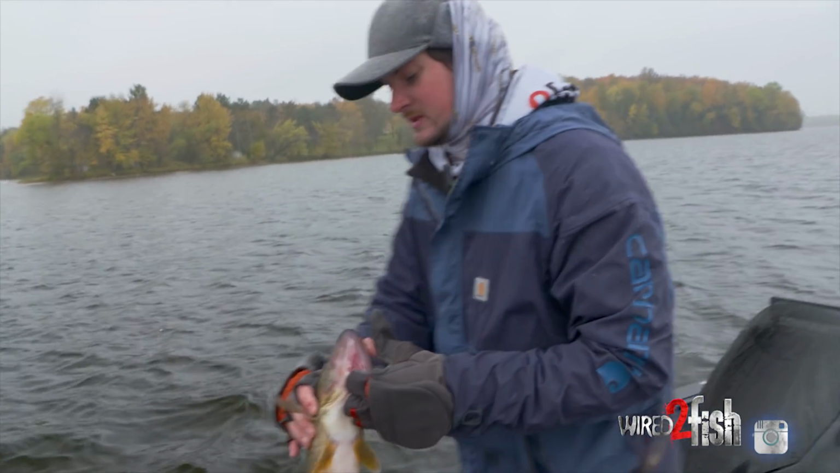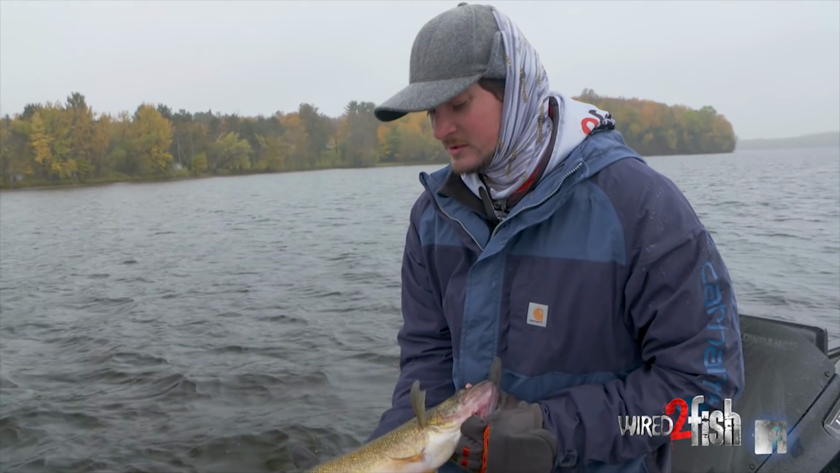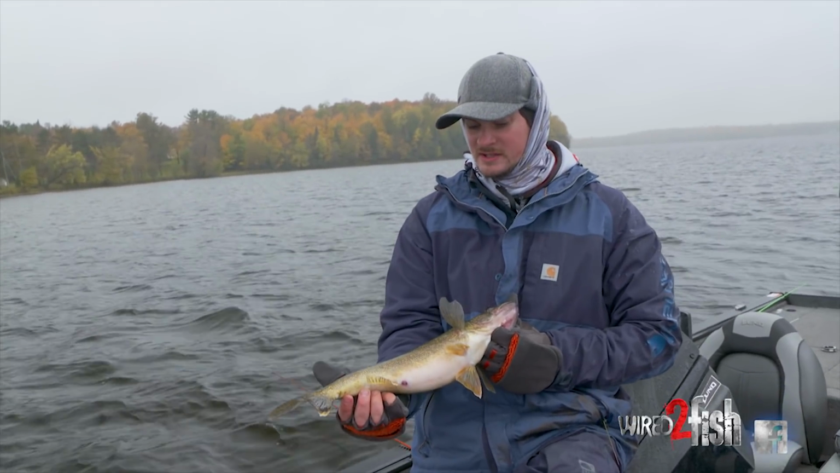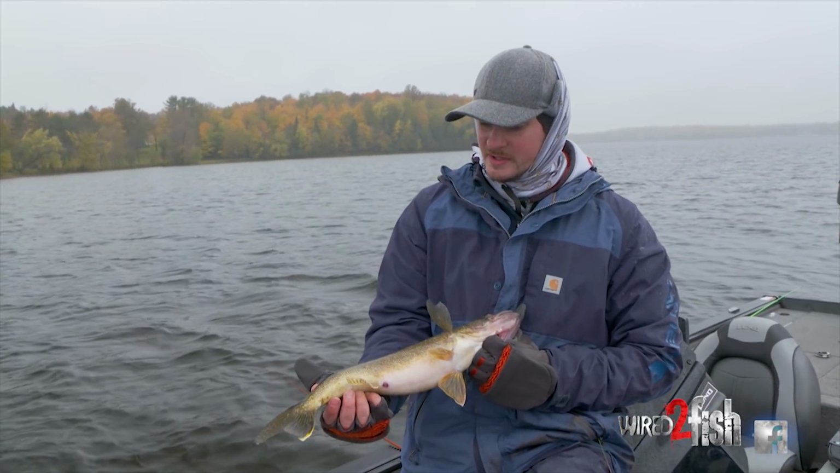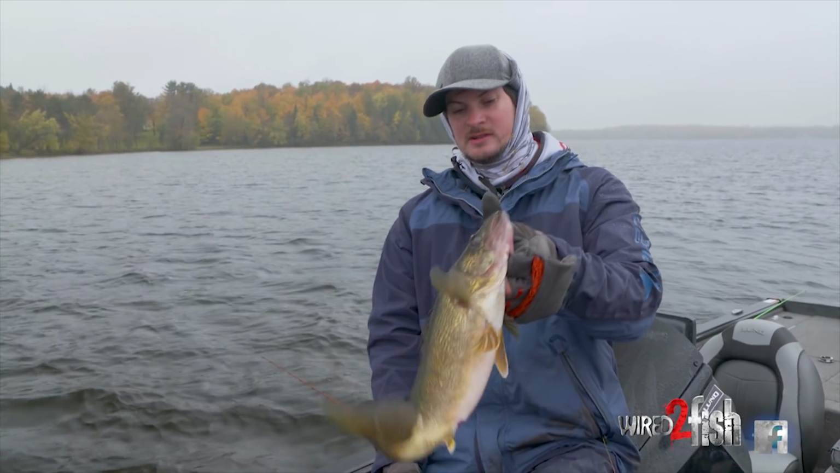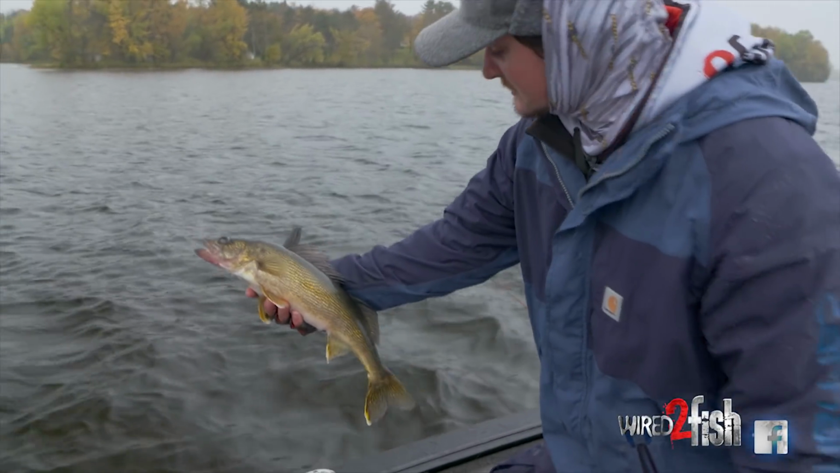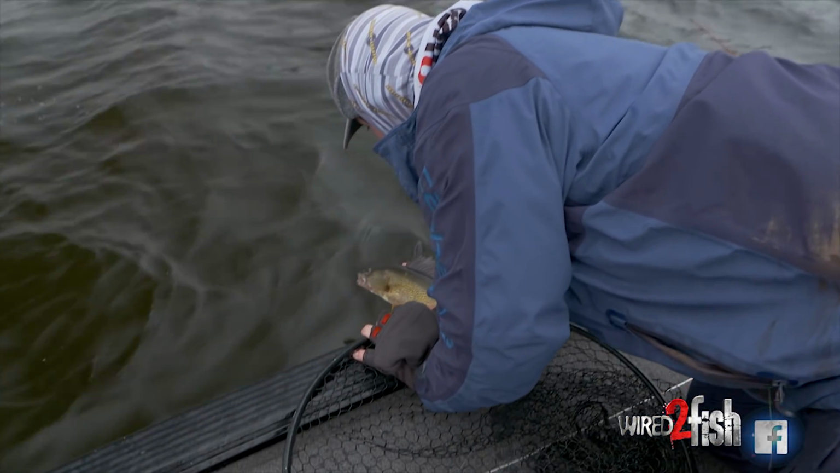Super cool. I mean, these are ideally wide walleyes. I love this. Love how wide these fish are. Big belly on them. Nice dark yellow fish. Crushing jigging Raps. Look at that. Those are the right shape. Nice.